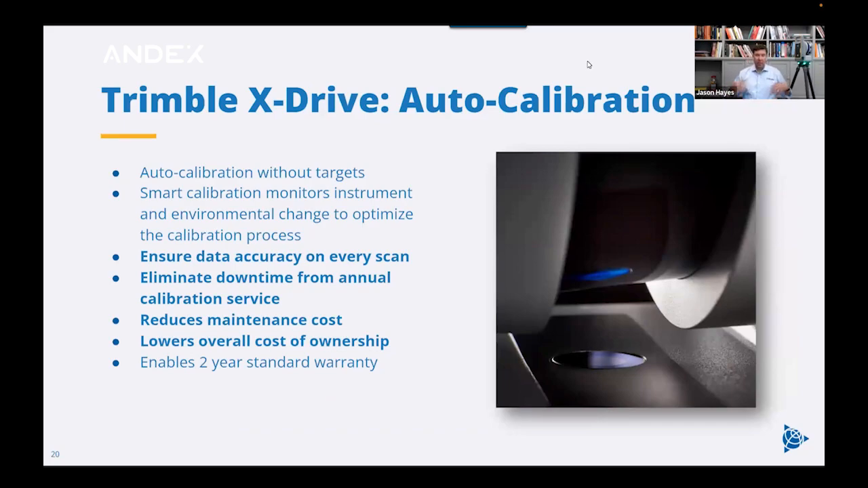Now, of course, this is all available to us because of Trimble X Drive, the same technology that goes into the X7, also in the X9 when it comes to auto-calibration. So this is all done, like I said, internally, automatically, without any external targets needed. You don't even have to think about it. It's just doing that. Ensures your data is accurate on every scan, eliminates downtime from annual service calibration. So you don't have to send the scanner in every year.